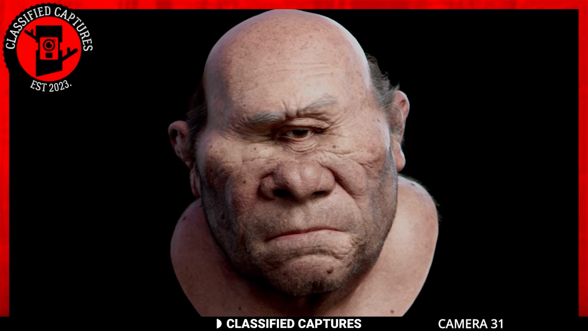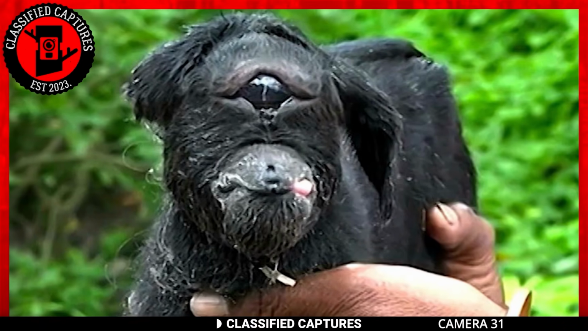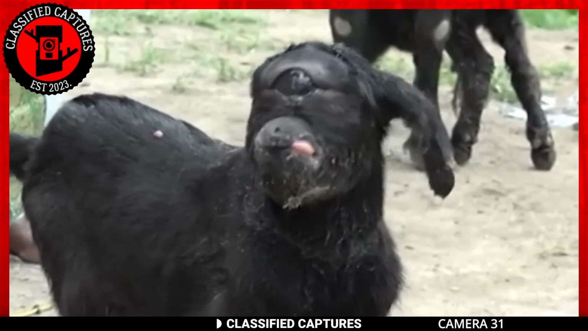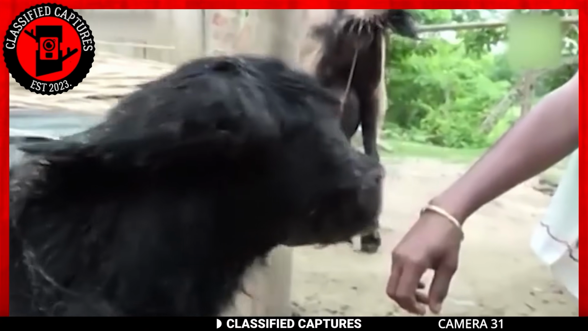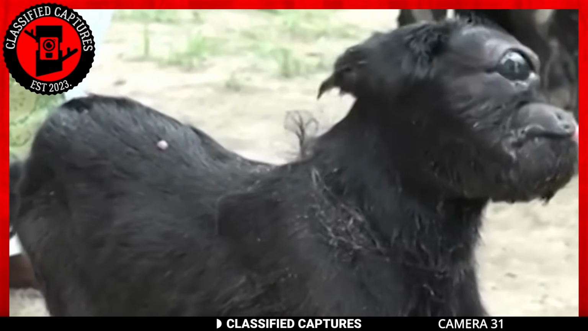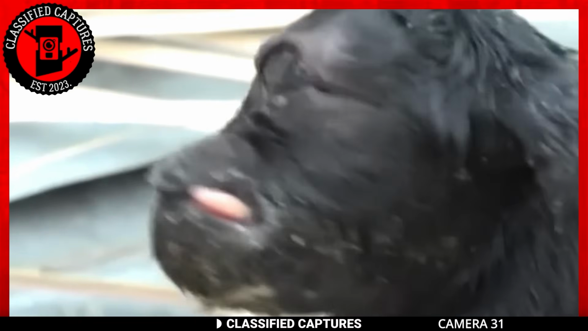Many of us are familiar with cyclops, which are one-eyed men, but what about one-eyed animals? Well, they do exist, and quite a number of them have been documented in literature on the subject, but not many have seen it, at least not until this footage of this goat in India. Looks like something from a horror film, I know, but to scientists, the existence of this goat is nothing short of a miracle.